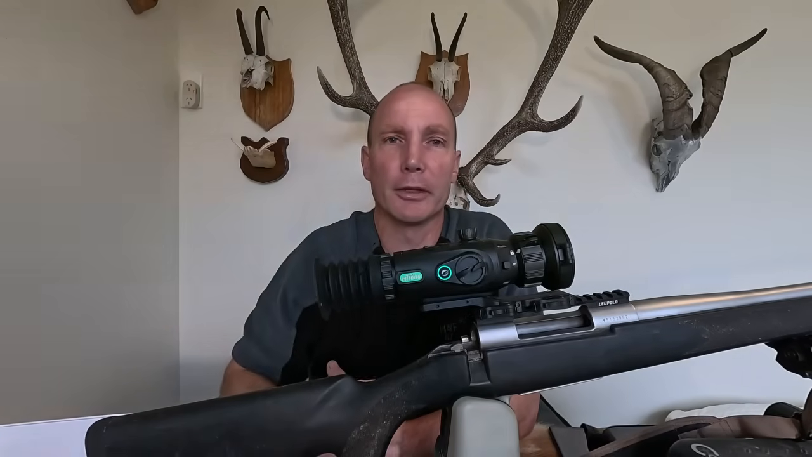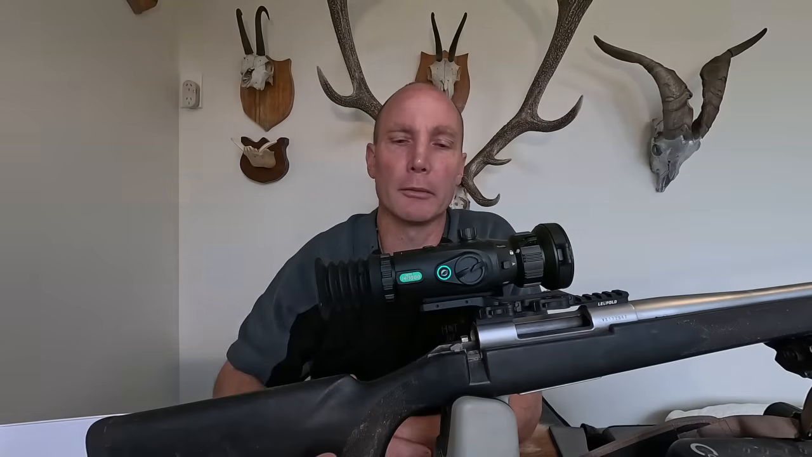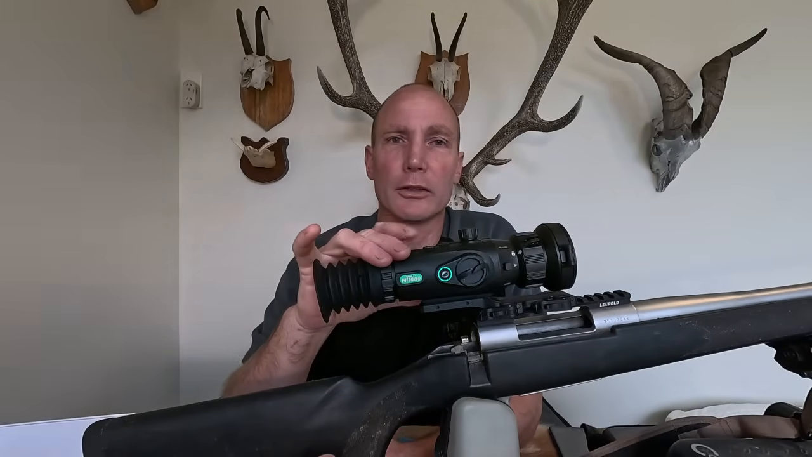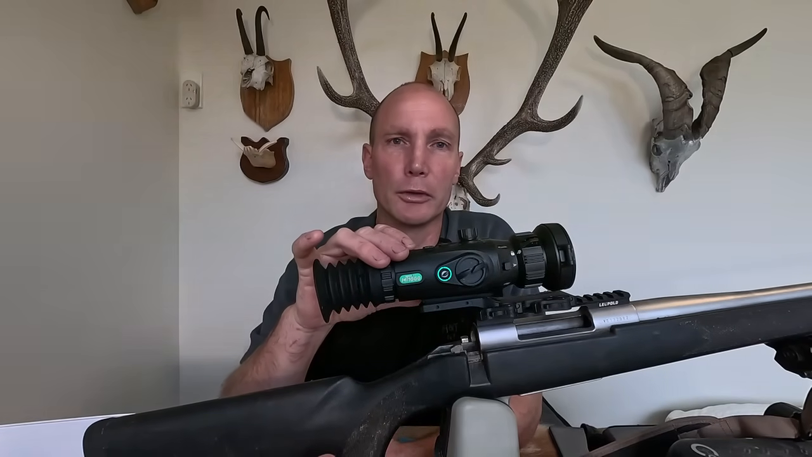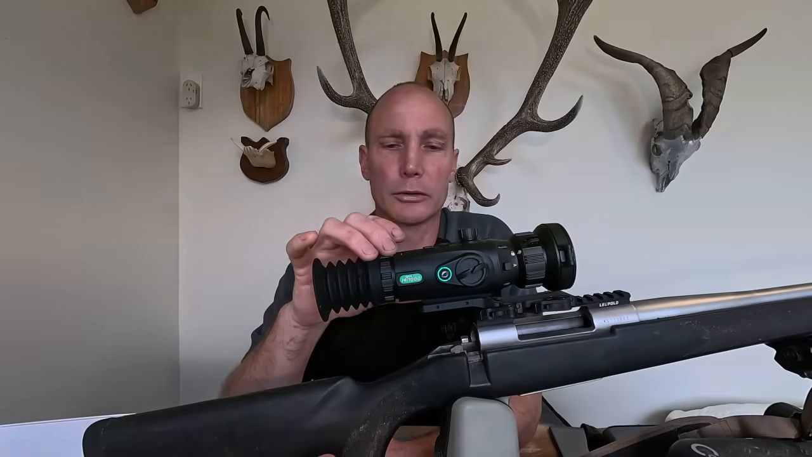It can make your picture a bit hazy, but I was quite impressed with it in the fog. It was quite thick fog that night. Almost wasn't going to go out, but like with anything that I test out, I like to test it out in the real world and in the field. Yeah, so that's what I've done, and I was quite impressed with it.